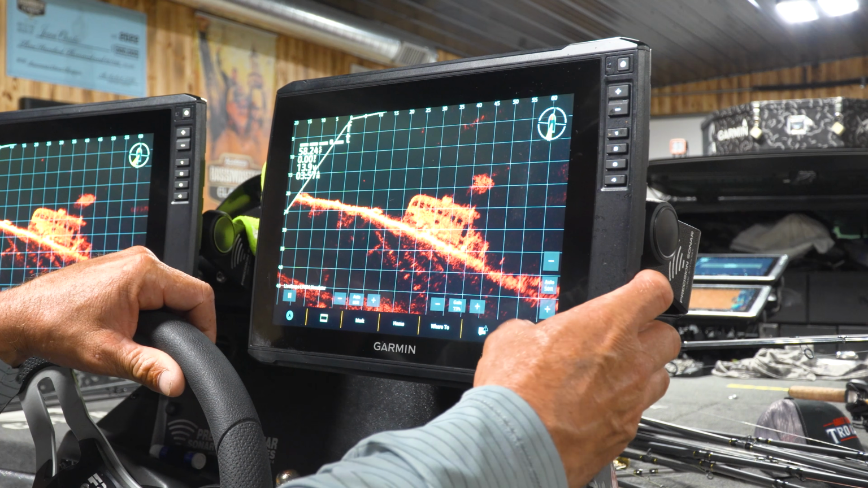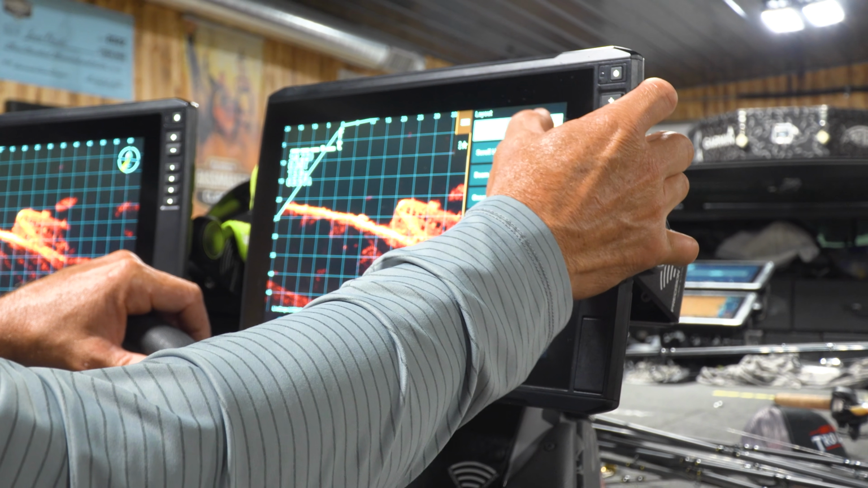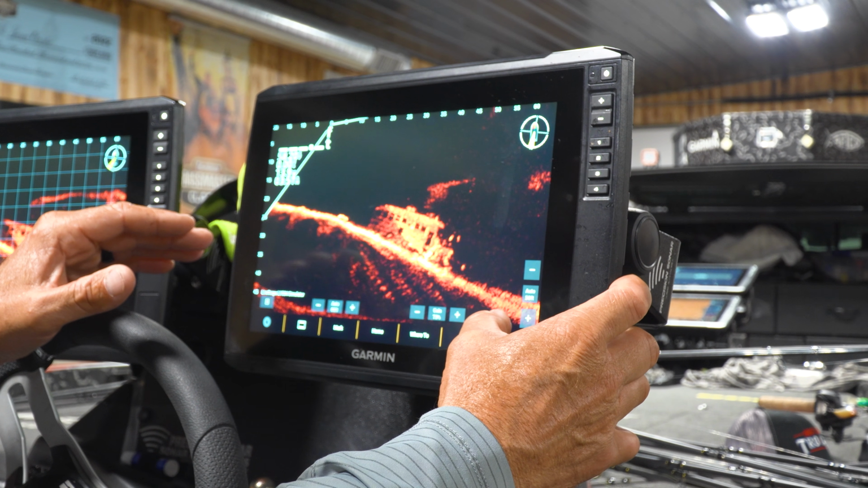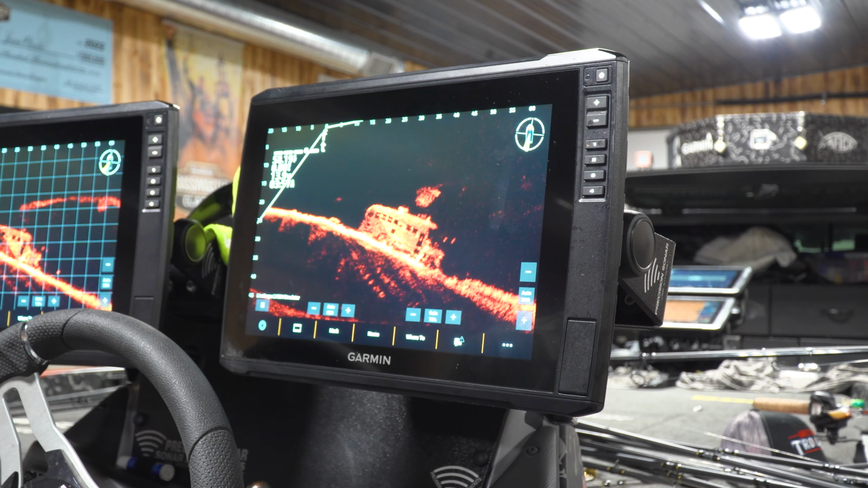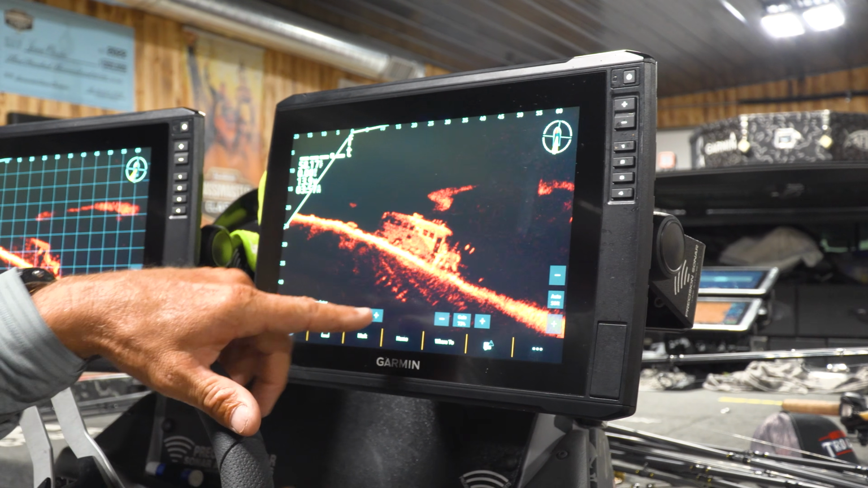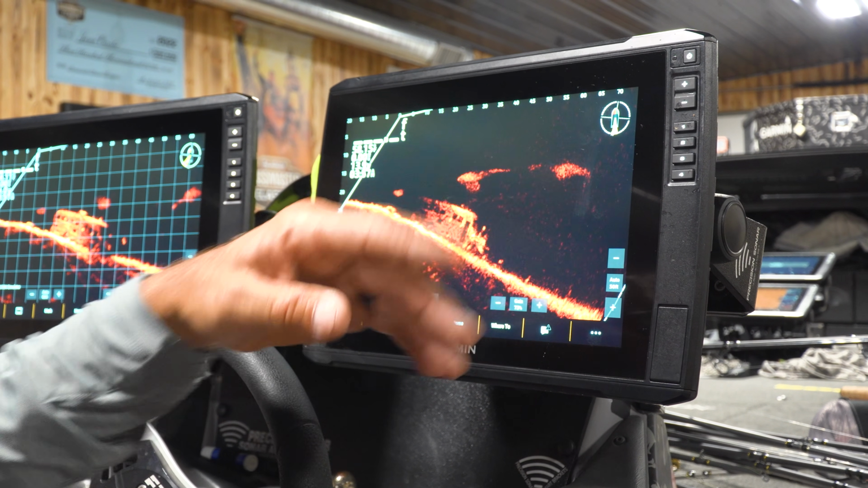So the first thing that we're going to go do, we're going to turn that off, the grid. This is how I would set it. See how much cleaner it just makes the picture? I mean, you can compare. So this is how far I'm going to look out. Okay, you're forward shooting.